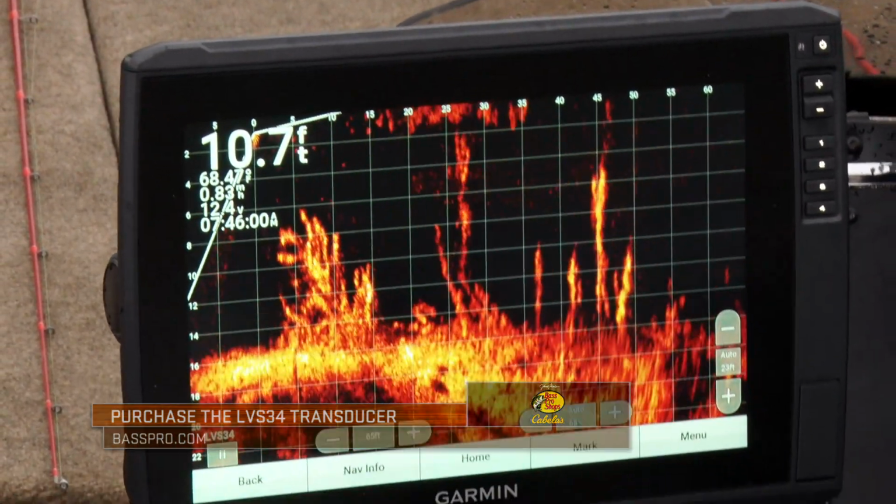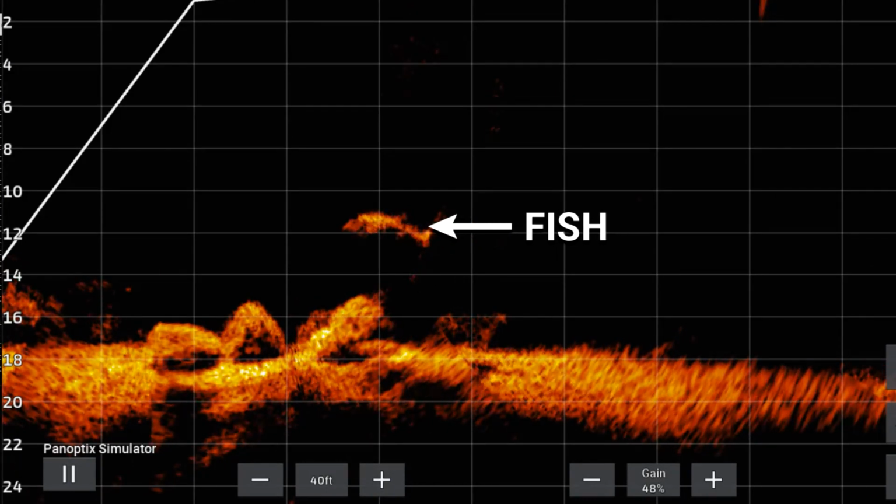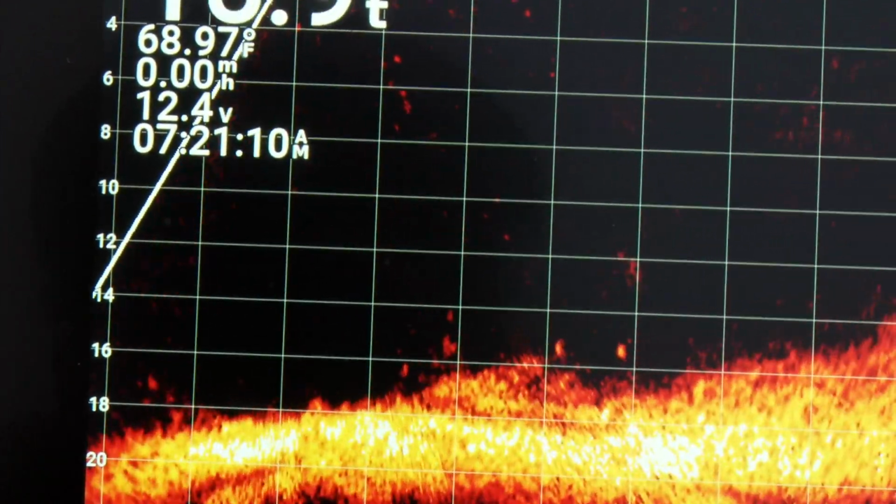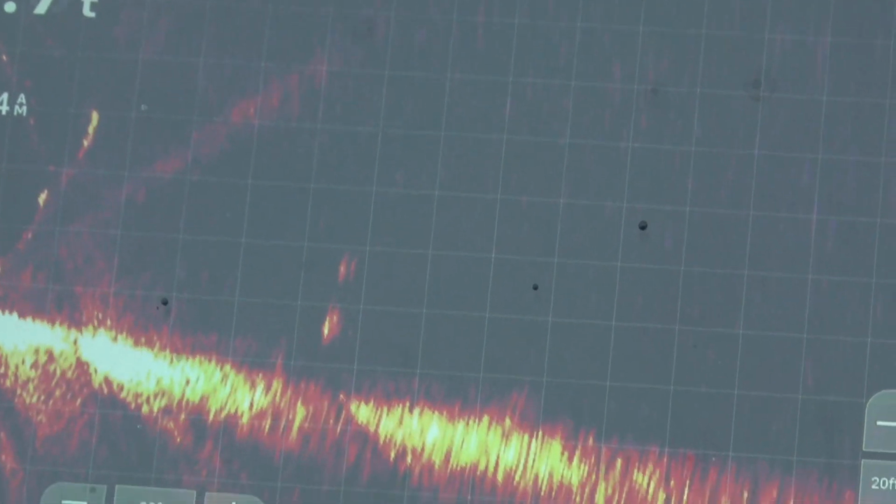It's going to allow you to determine, is that a target I want to throw to? What bait do I want to throw to? And then even more than that, it's going to tell you how the fish react. And as you learn how fish react to your bait or not react to your bait, it's going to help you present different baits to be more successful in catching them.